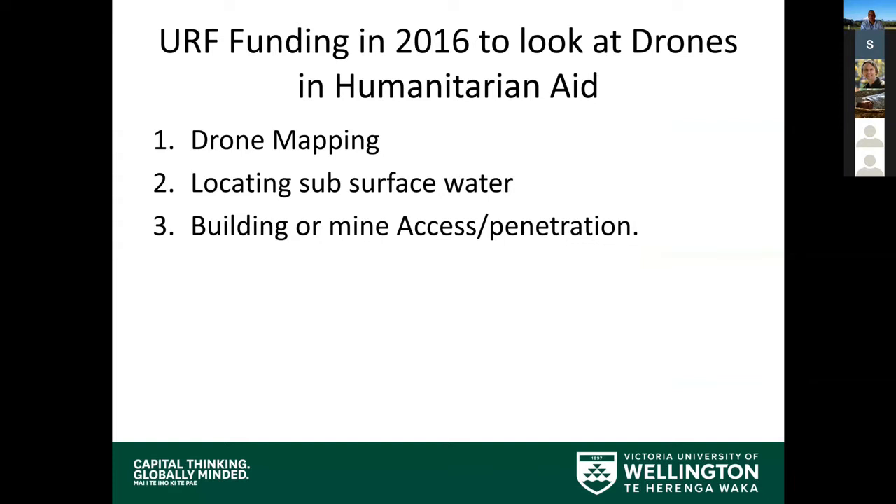There was drone mapping, which turned into absolutely spectacular outcomes in terms of the drone mapping that we did with the United Nations up in Bangladesh, which they hadn't been able to do before, surprisingly. So that was rather spectacular during the 2017-2018 year.